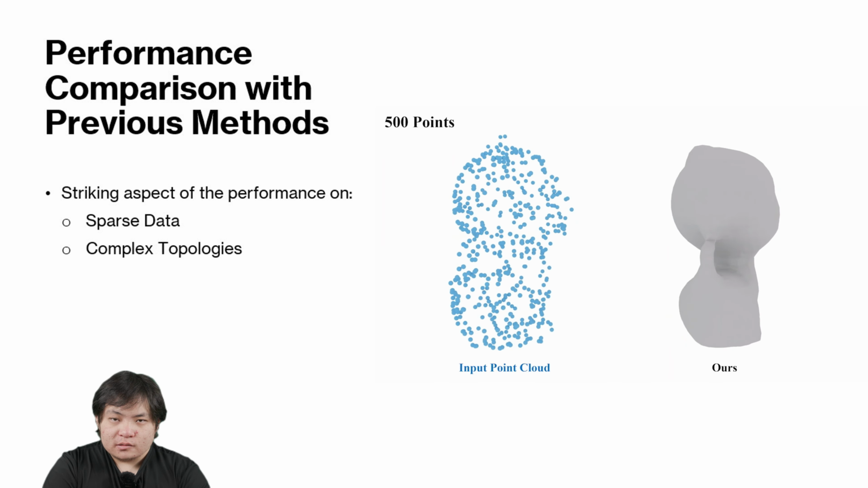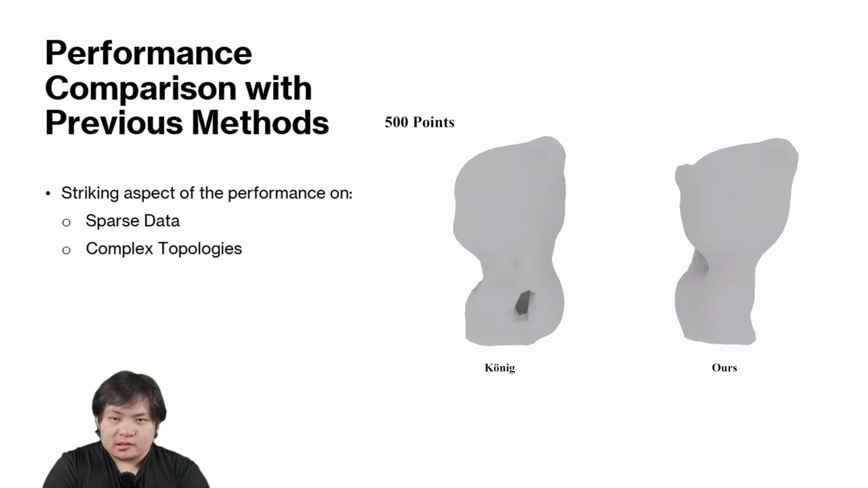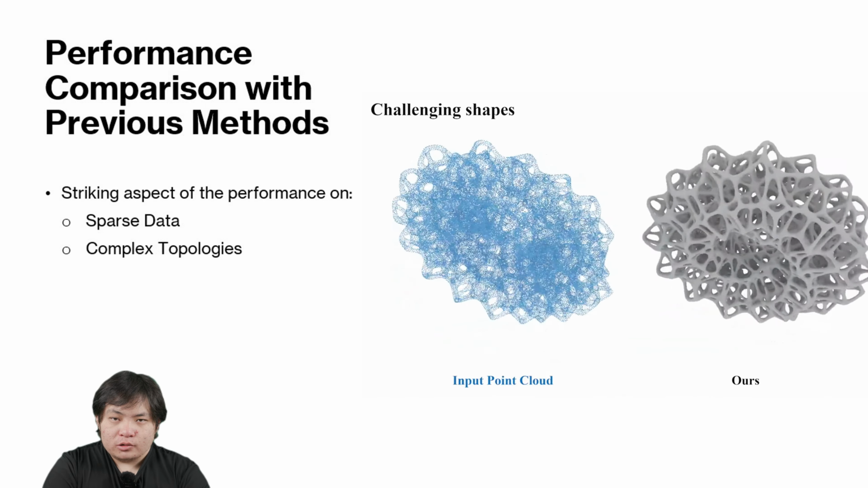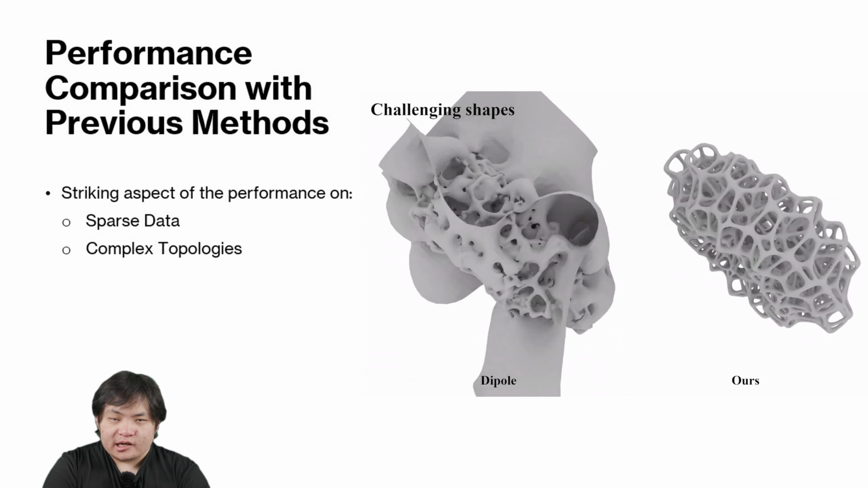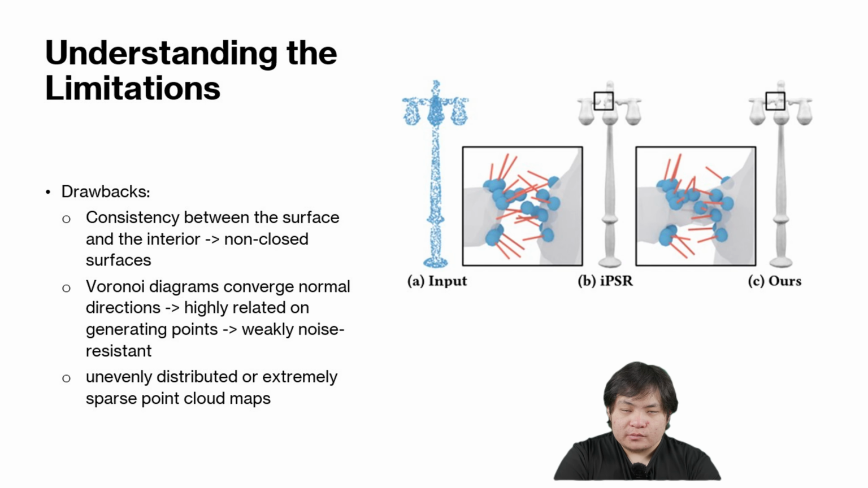The most striking thing is their performance on sparse data and complex topologies. Due to the excellent performance of the Voronoi diagram on surface estimation, together with the critical role of the winding number, it's possible to draw a better result on sparse data, and it also has an effect on complex topology structures. However, this method still has some drawbacks.